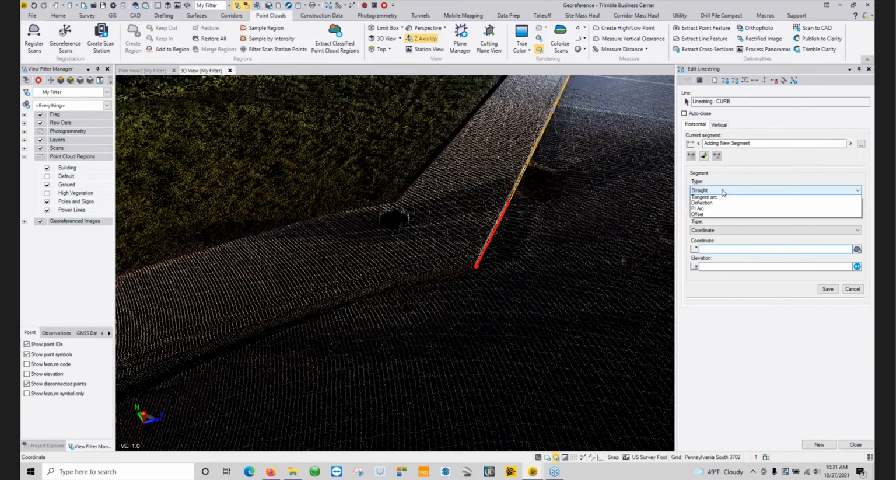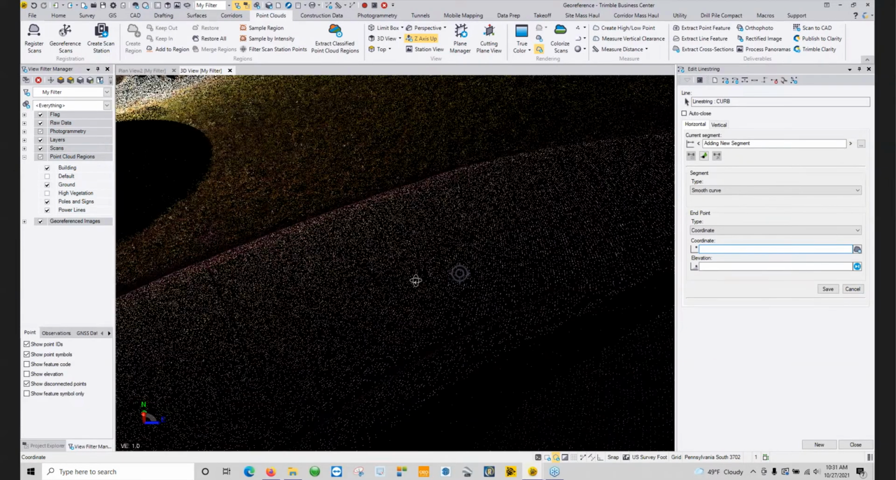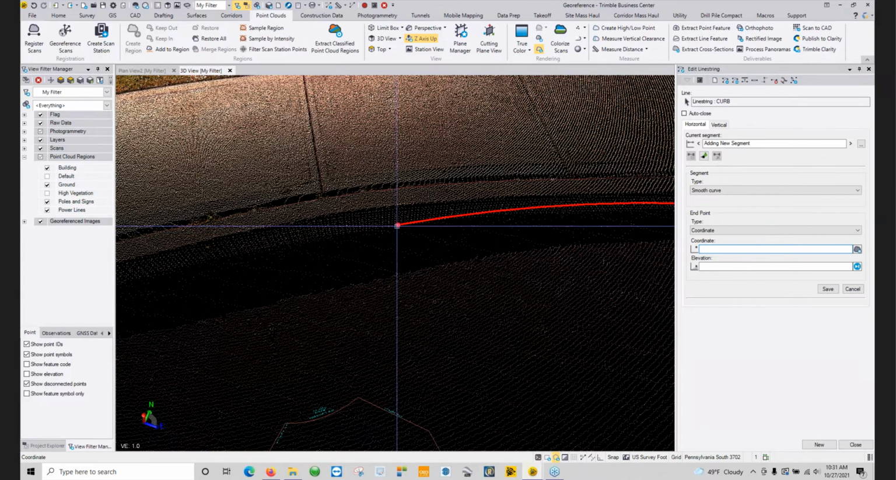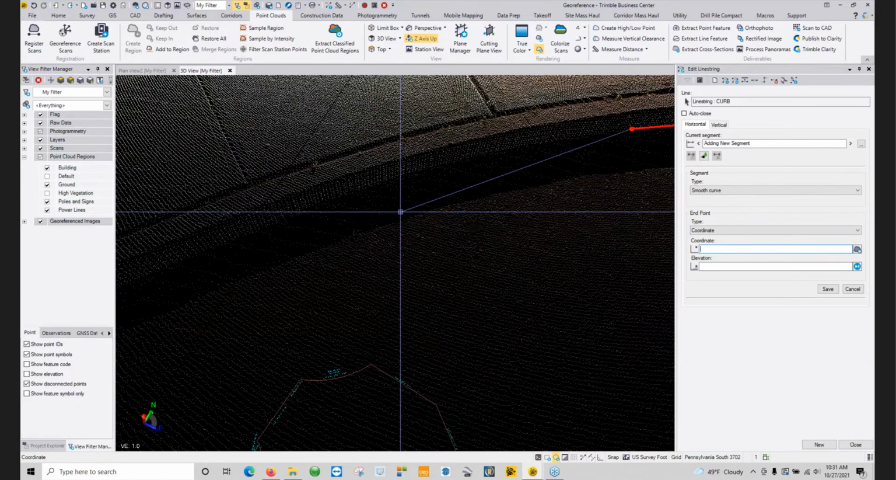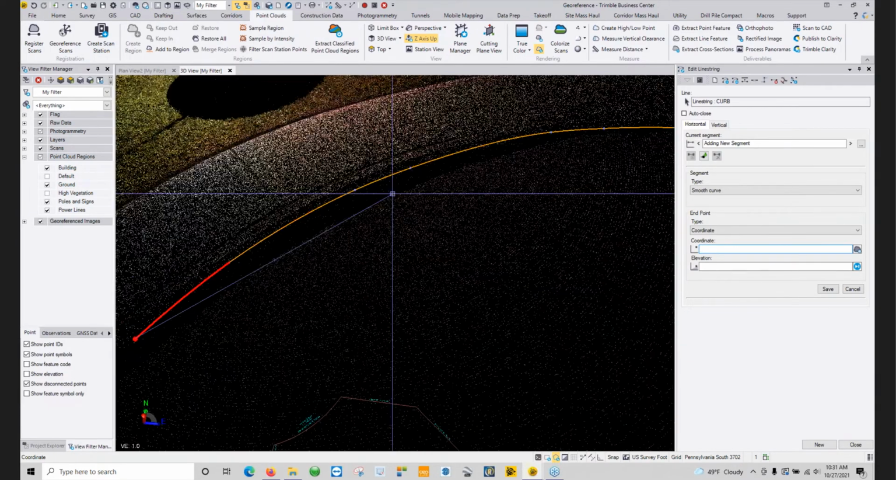Just make sure to change in between a straight section, or if there's a curve coming along, like in this case, to draw your curbing in. And again, this is the reason why I say that 50 to 75 feet, to make sure I have plenty of data here in order to be able to draw these things out directly in this view.